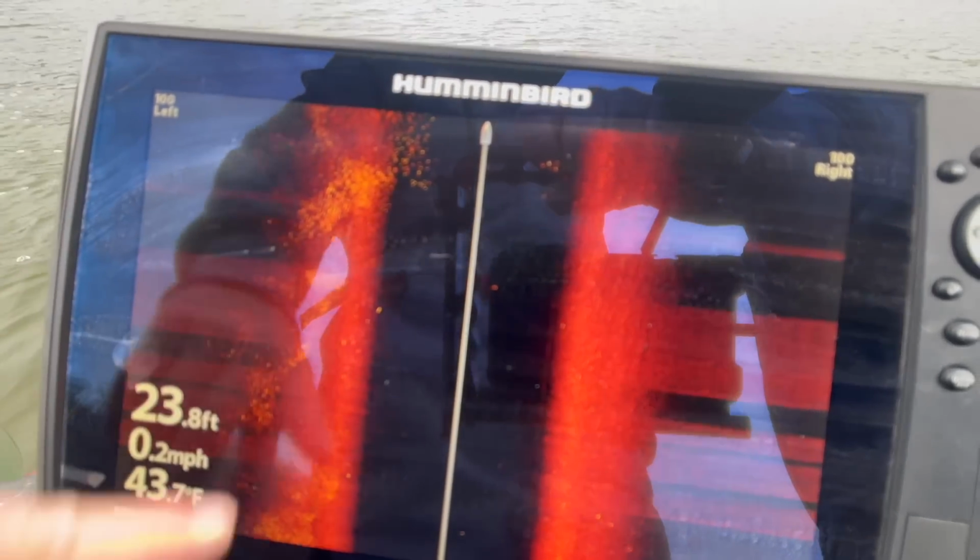There it is. We found the bait. We went 100 yards since I just talked to you. And now we're in the bait and we're gonna start fishing.